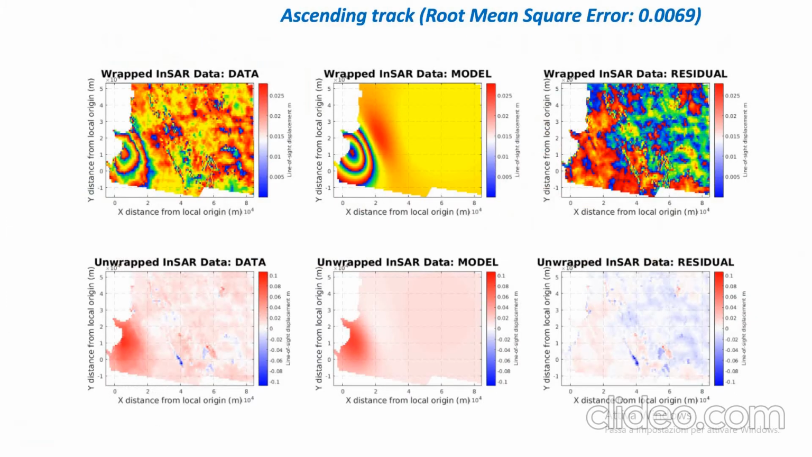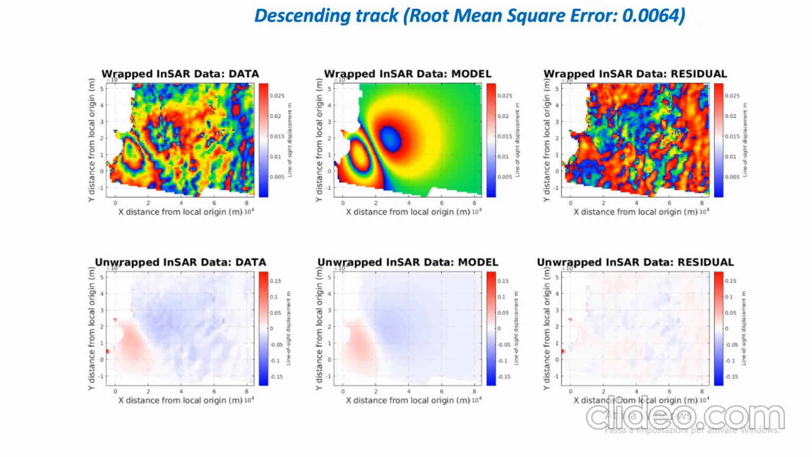Finally, we also show the modeling of the data, and as you can see here, for example, for the ascending track, we have a good correlation between the observed, the model, and the residual. The first one is wrapped and the second is unwrapped, and as you can see, the residual is almost zero. The same also happens for the descending track, where we have a good correlation between the observed, the model, and the residual, which is almost zero.